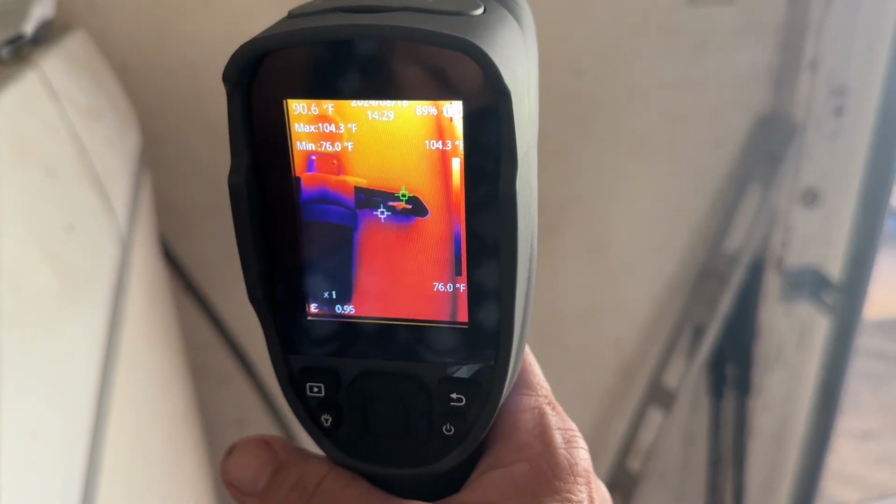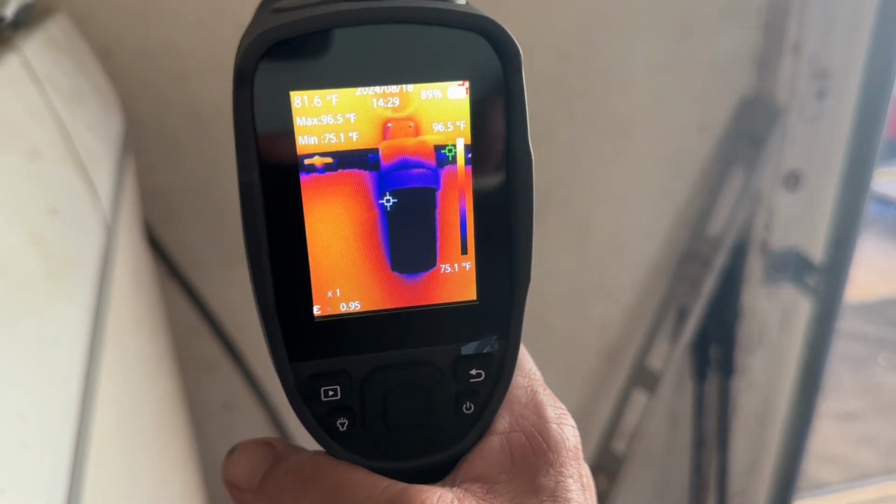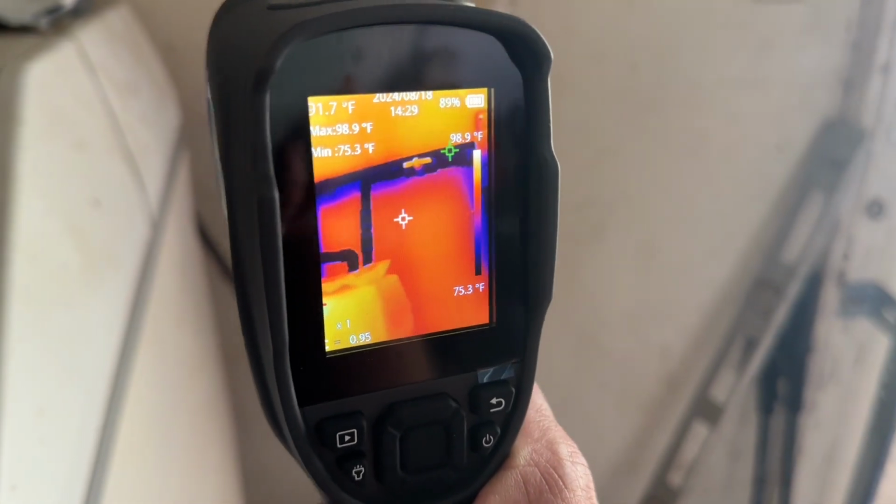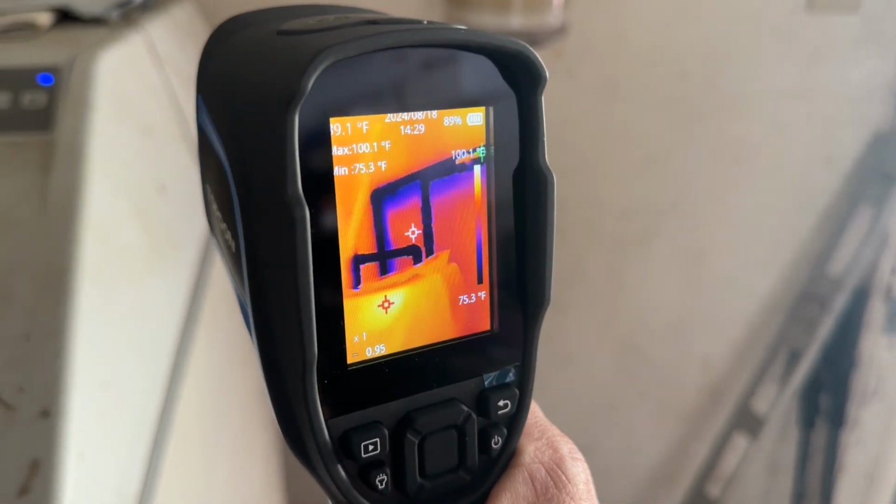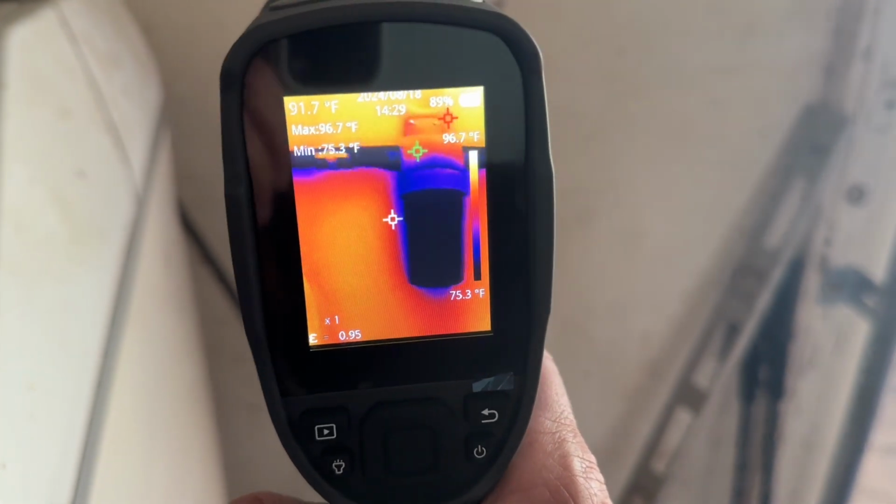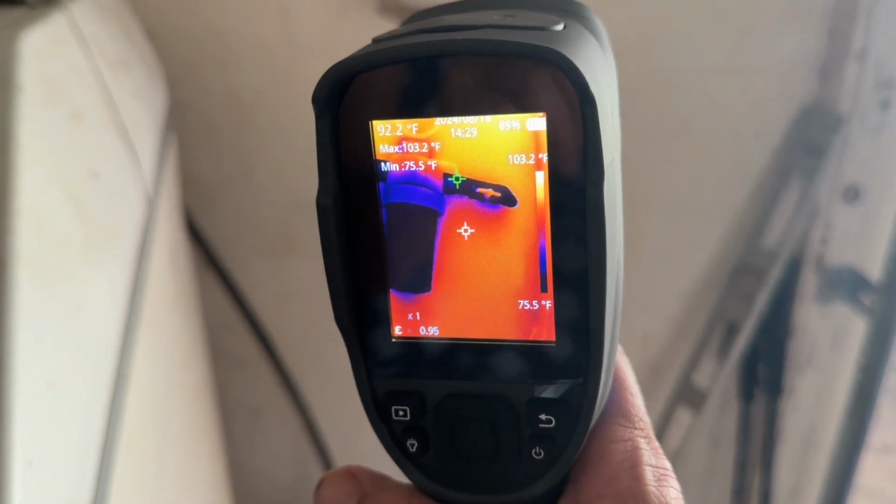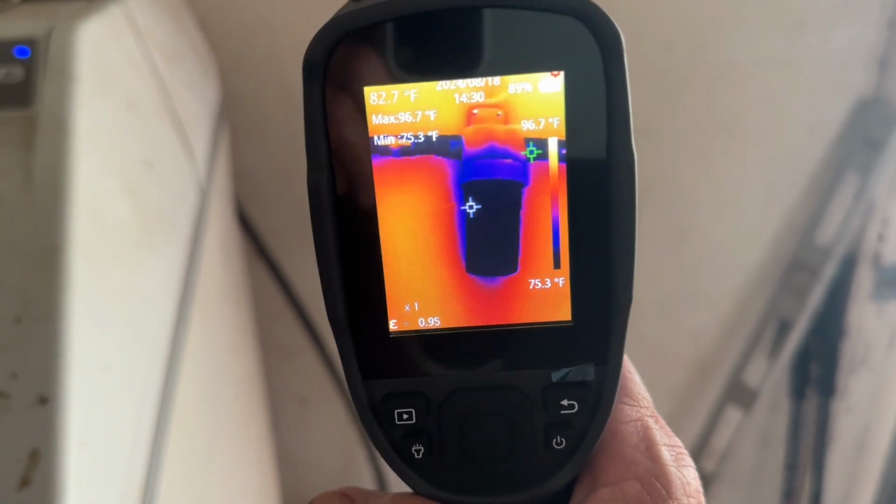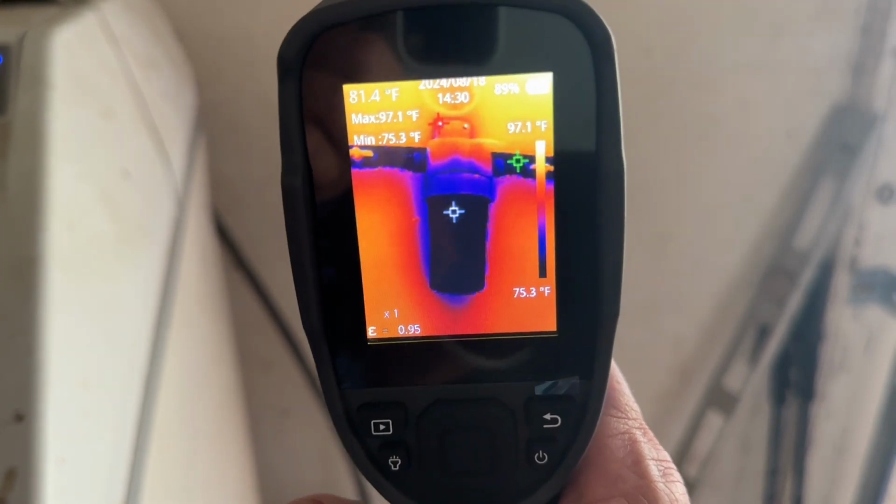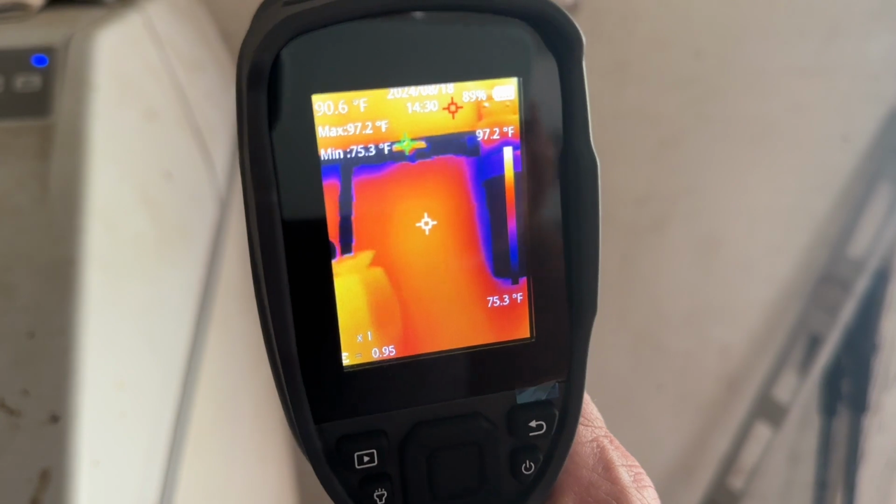All right, guys, if you look here, you can also find leaks. If you see those lines, those are cold water lines. See how blue they are? That's the cold water. I went and turned the water on and let it run. That's pulling cold water out of the well. So you see the bracket, how hot it is. That's a metal bracket, and you can see the cold water through the lines.